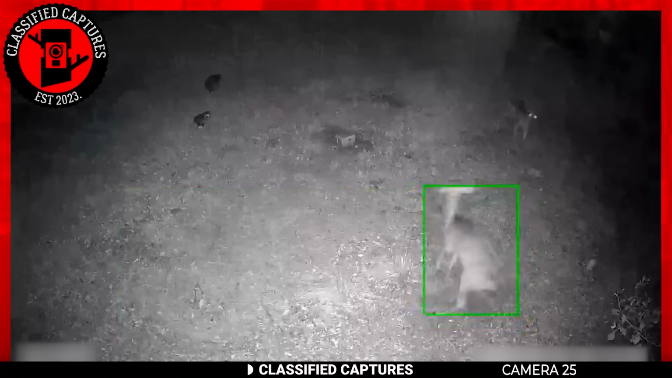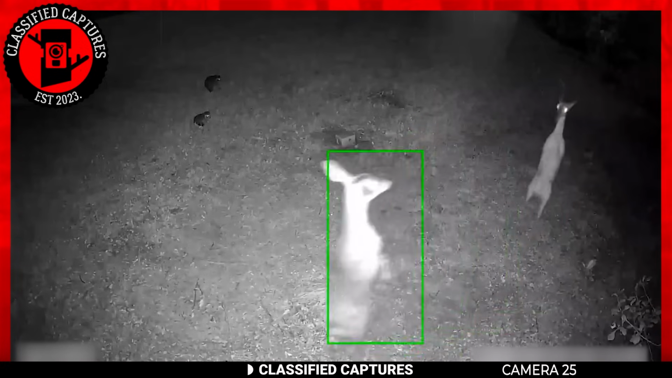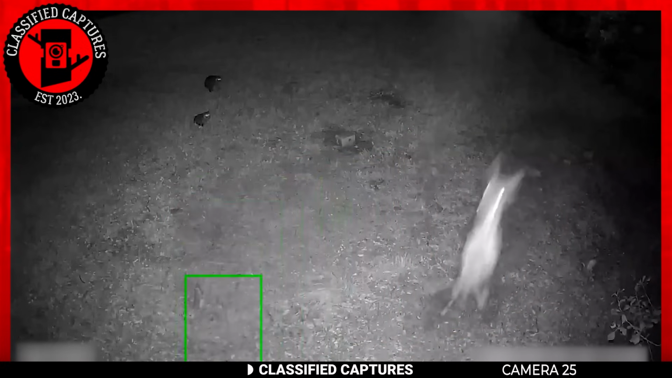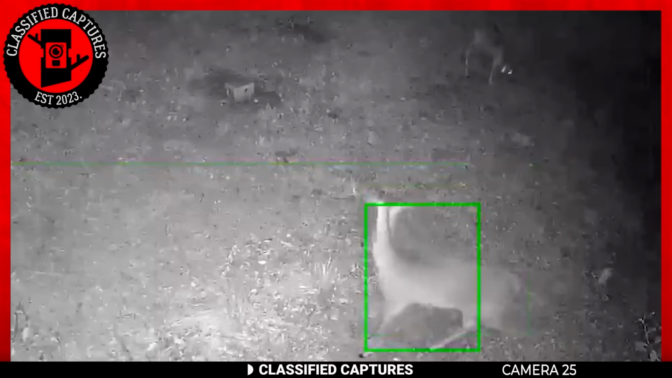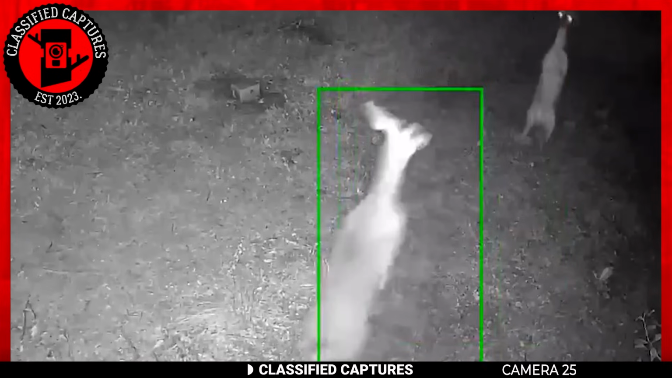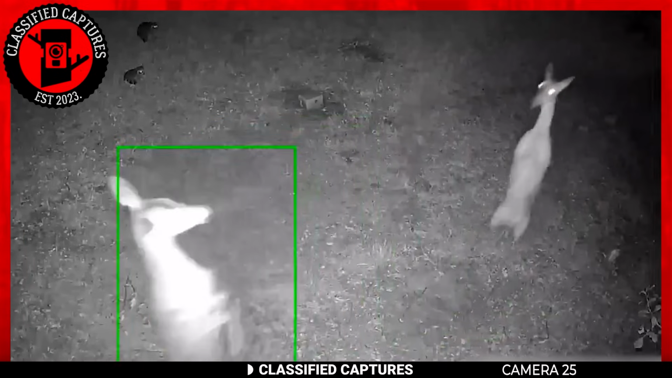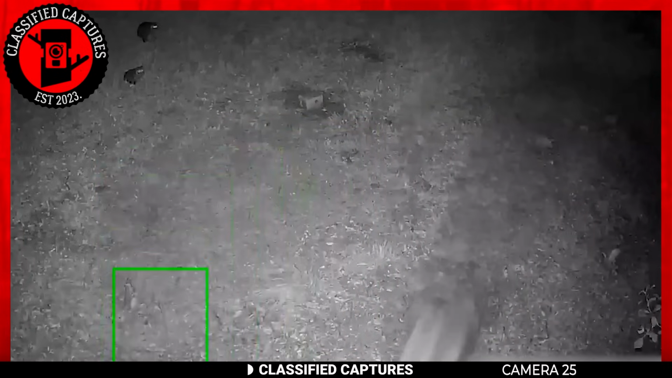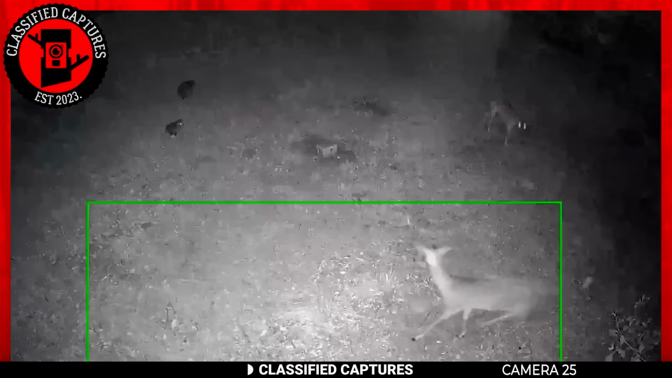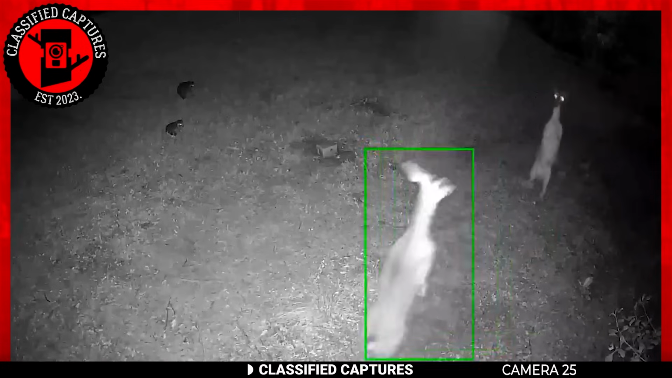In this peculiar trail camera footage sent in by a curious subscriber, we're presented with a unique natural encounter. It features 2 deer, but what's strikingly unusual is the way these animals are standing on their 2 hind legs. Now, some might be quick to jump to more mysterious conclusions, suggesting that these creatures are possessed or perhaps even skinwalkers. However, the closer look reveals that there's a more down-to-earth explanation.